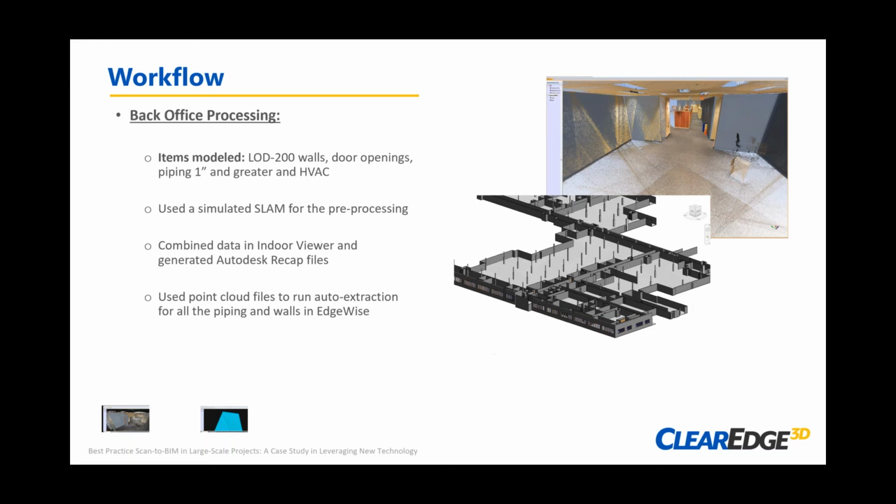And now we're looking at this massive area to model, and we think, well, gee, the architectural ought to be faster. We should be able to get that done much quicker. So let's go ahead and we'll run these files through the Edgewise software by ClearEdge, and get these walls extracted.